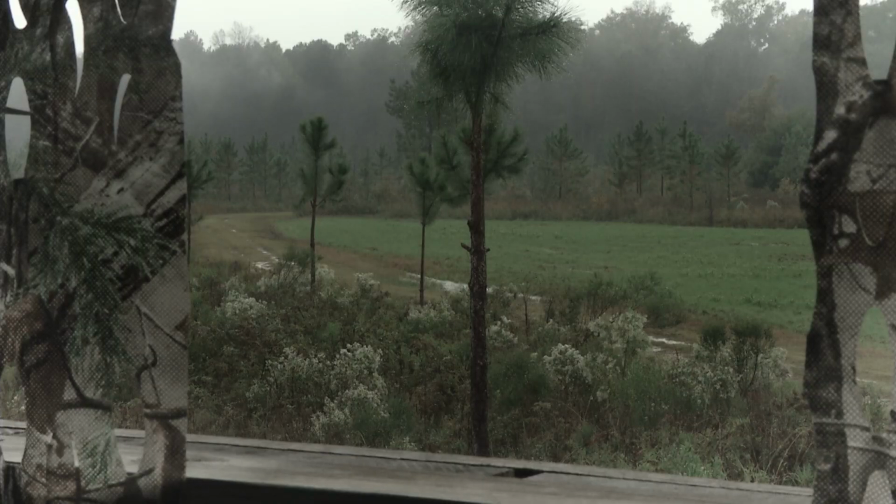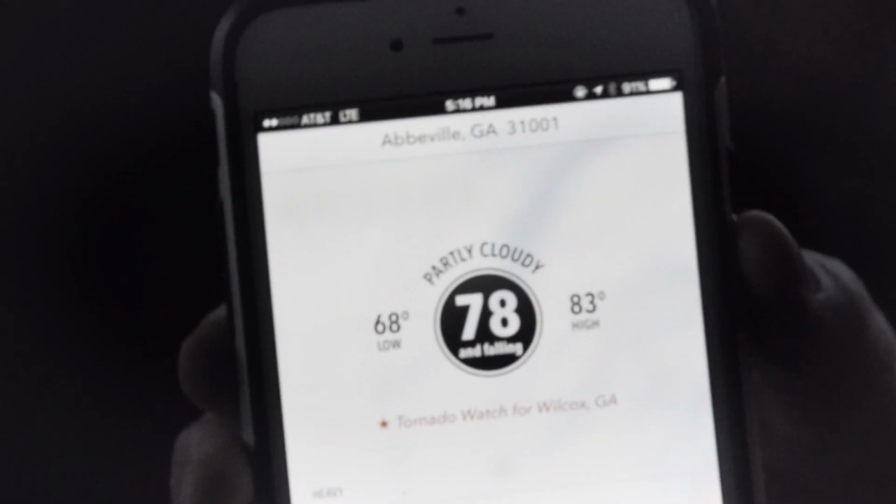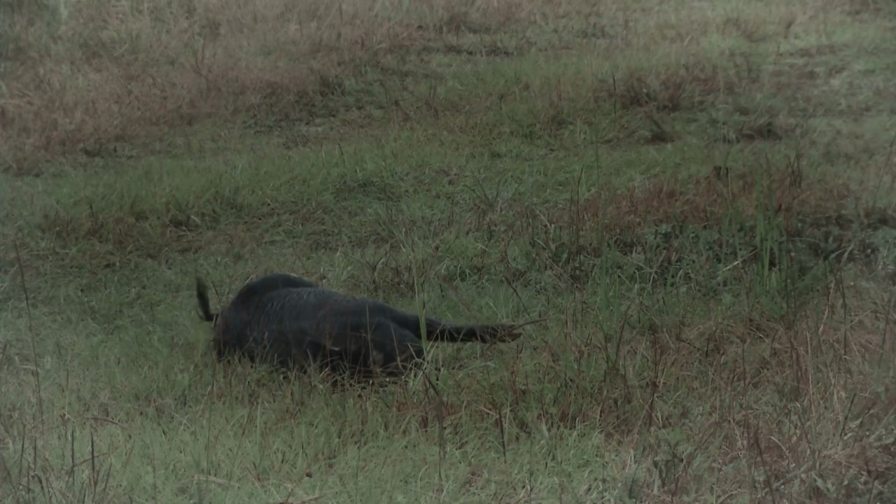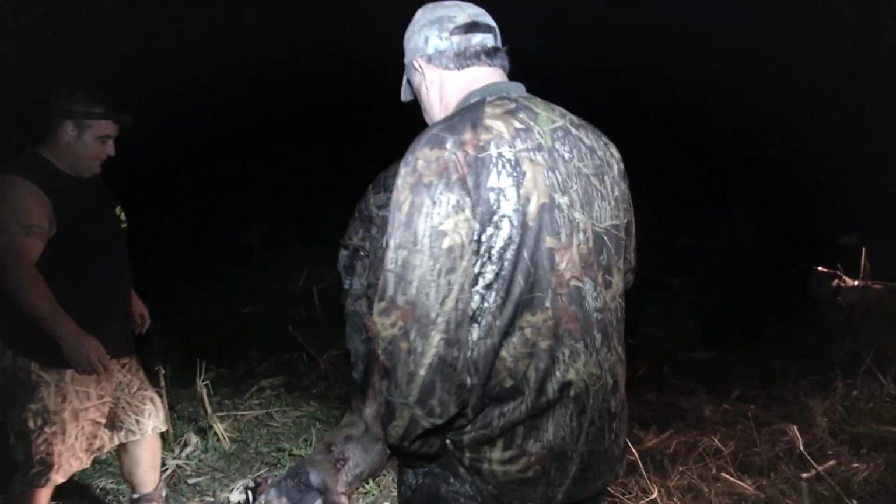This was my first time meeting Keith. He came down on a deer hunt, and the weather was terrible for deer. It was extremely hot here for our rut. The weather shut everything down, and so we very quickly changed gears and we went after hogs. If there's one thing I know about Keith, he absolutely loves hog hunting. And we got plenty of hogs here to keep Keith occupied.